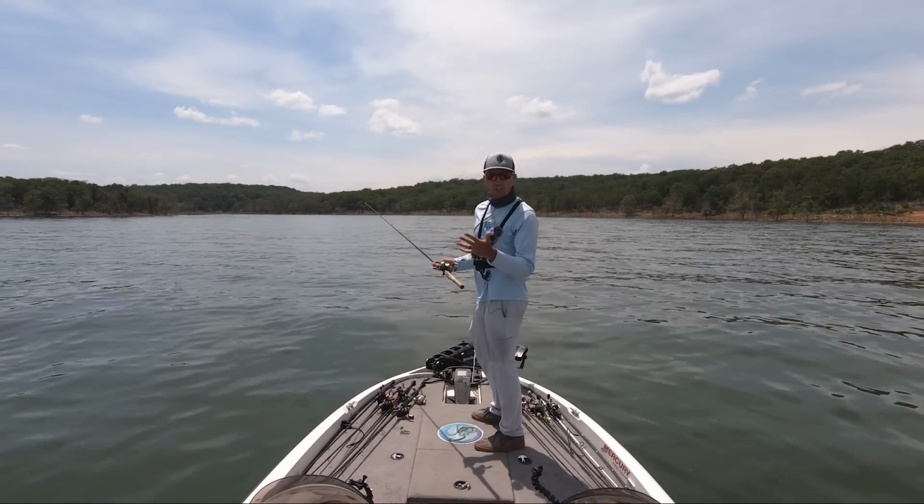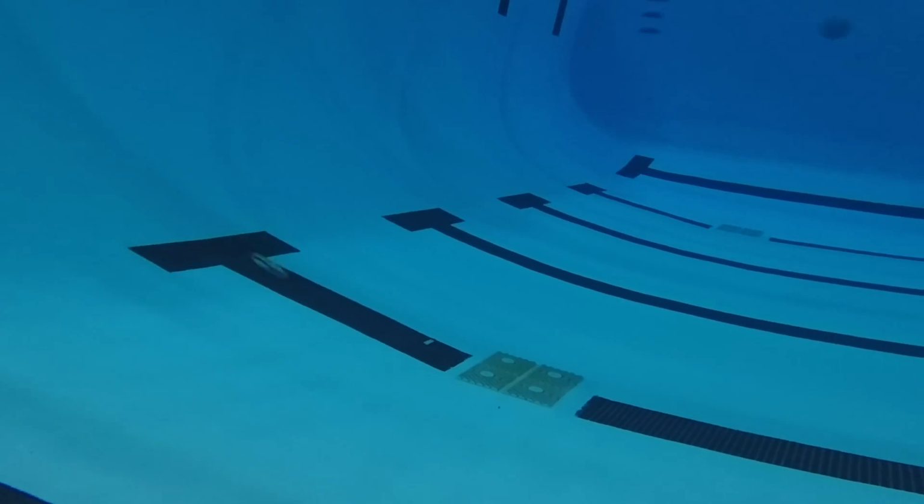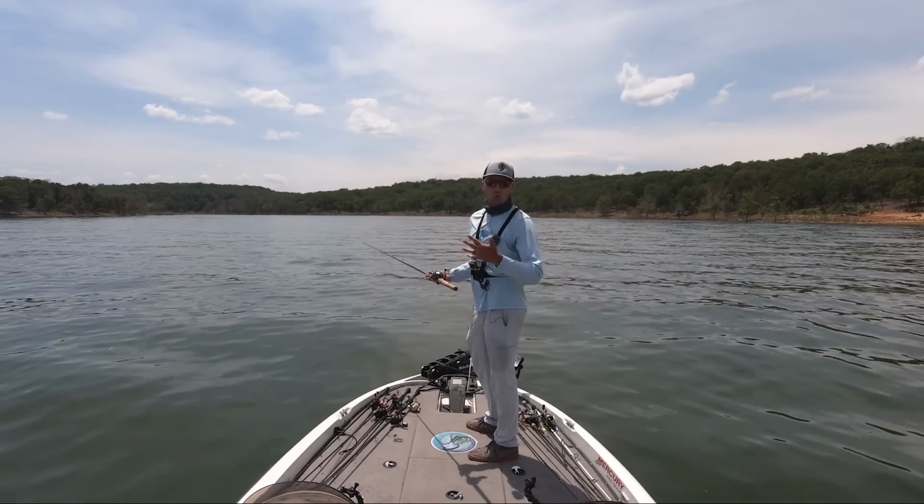The whole key of this bait's action is the way that bait falls in the water. You're not gonna get very many bites when that bait's on the bottom or dragging across the bottom.